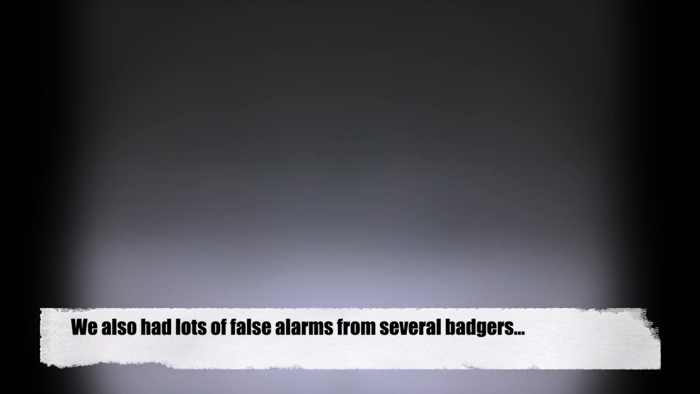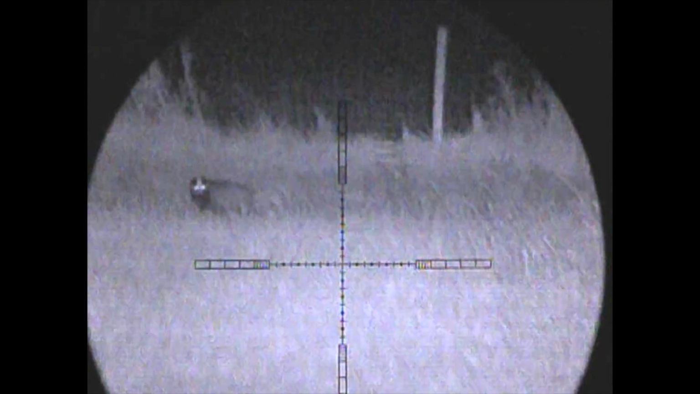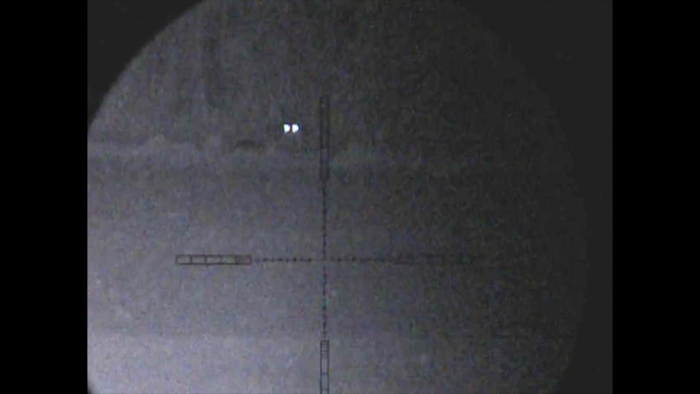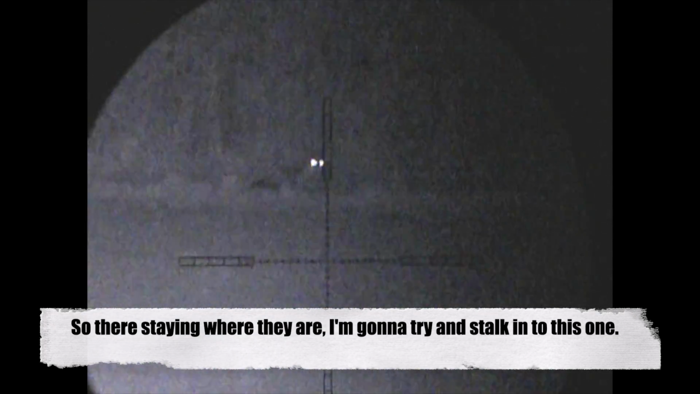Indeed, Kazi had opened batting with a couple of decent shots, actually, one of them really long and the other one really quick. We also saw plenty of badgers, as you can see, but those eyes I've just spotted were probably too bright for badgers, so this is yet another one that was not interested in the call, so I decided I needed to stalk in a little bit closer.